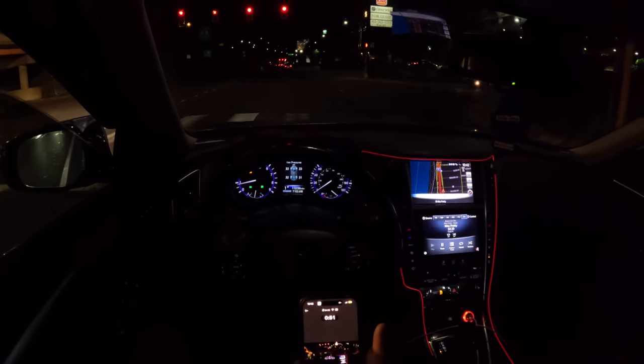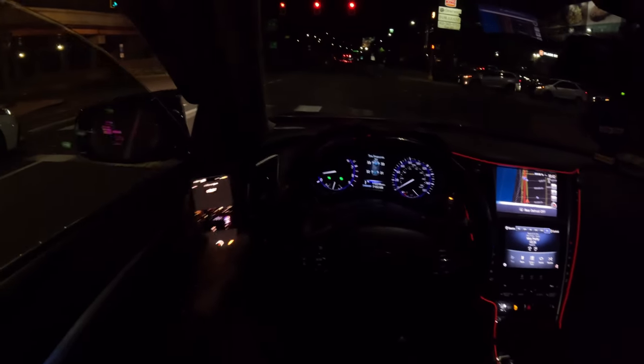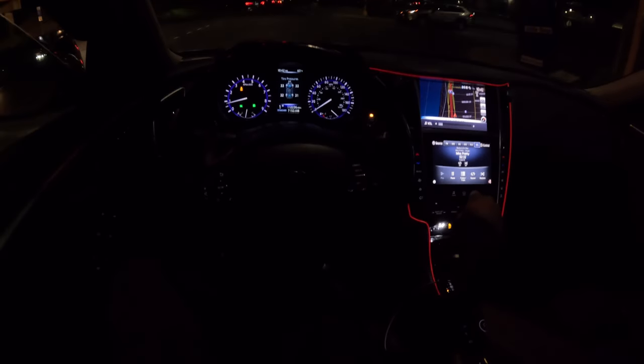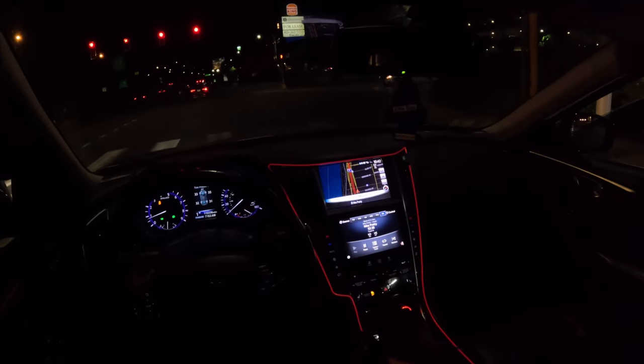As you guys could tell, we added on this little cheap 5 and Below nighttime light there. Playing some Jamaican music. Nothing too crazy, it's not gonna be a wild little POV.